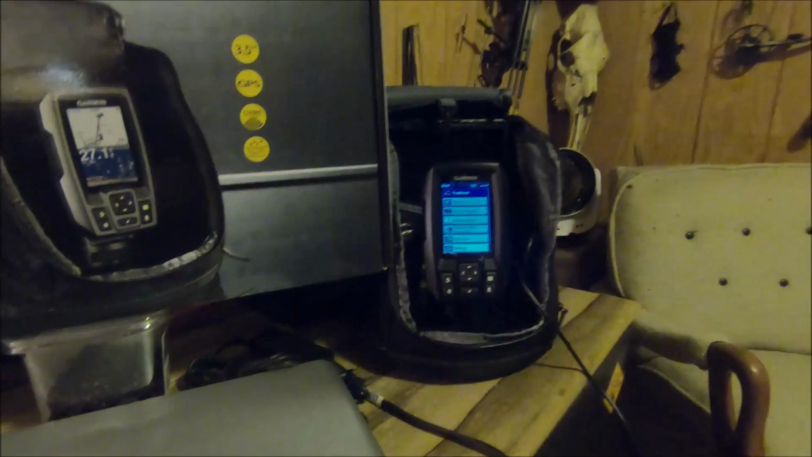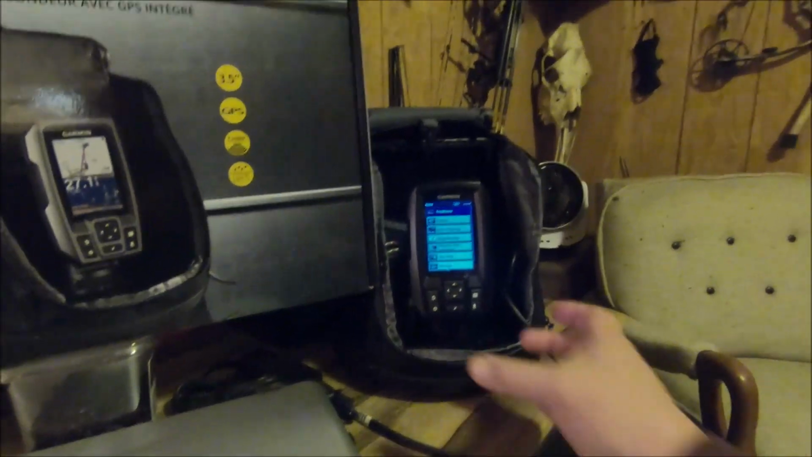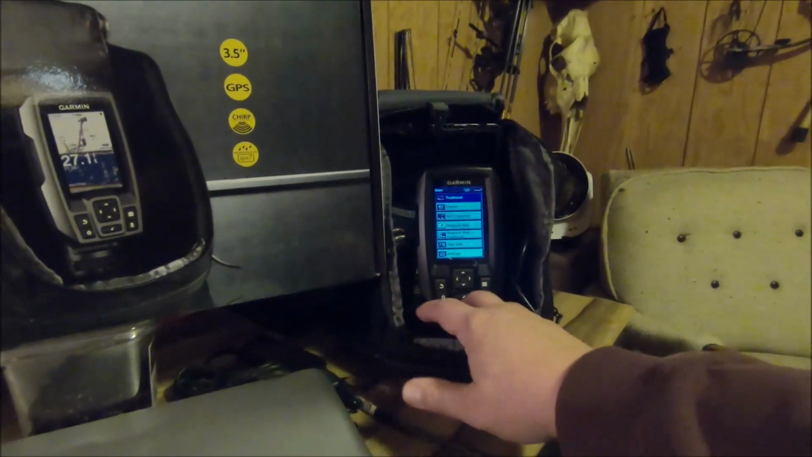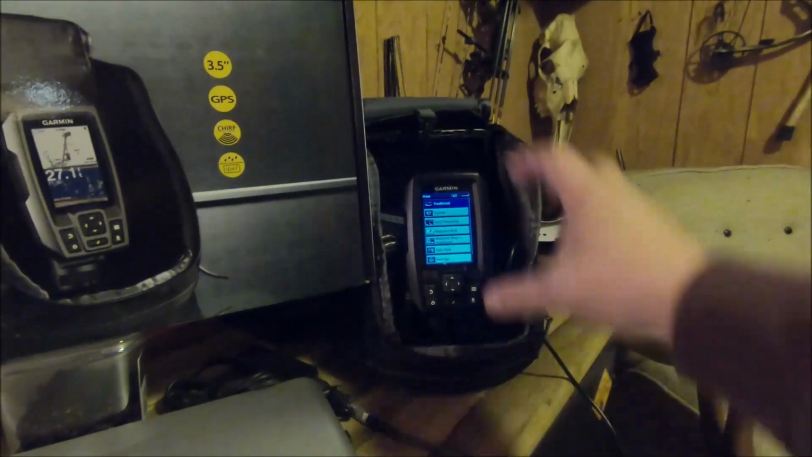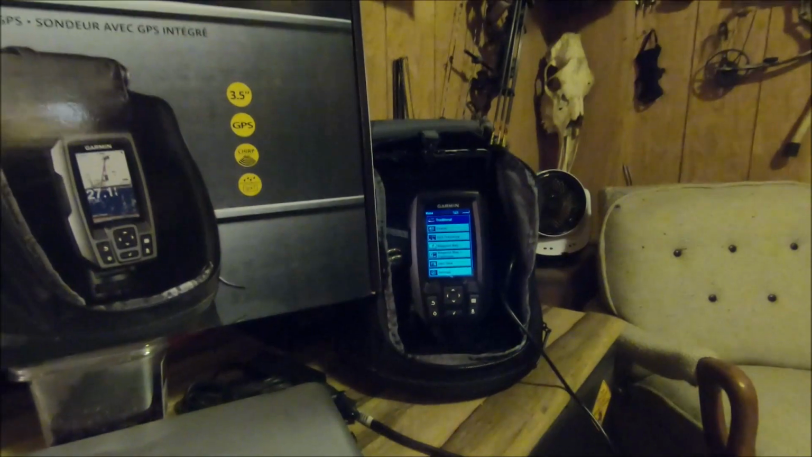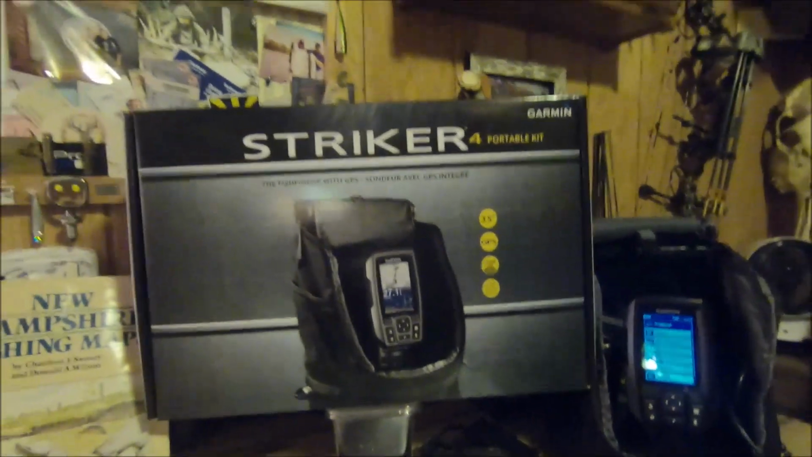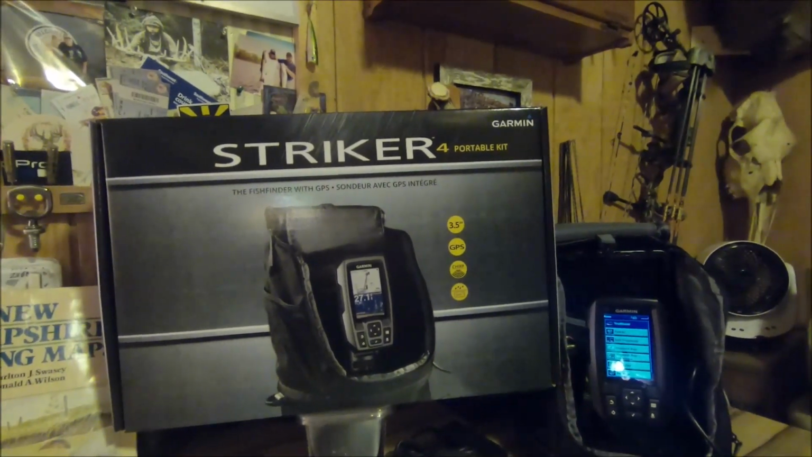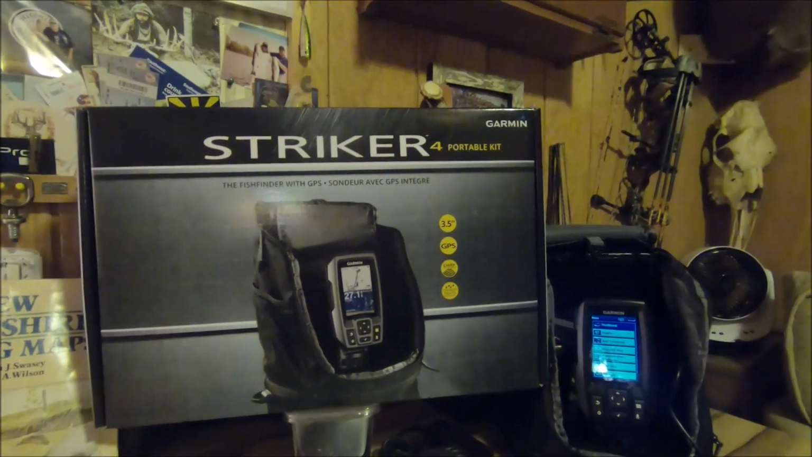The depth finder itself was $179. That would be one with a stand that you could mount on a boat. For $20 extra, you got this bag, the stand that it sits in, and the battery charger. Just an awesome deal. So that is what it is. It's the Garmin Striker, and I am really impressed with it. I also intend on using it with my kayak this summer.